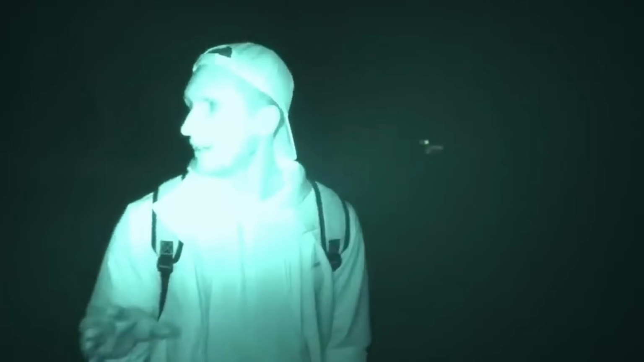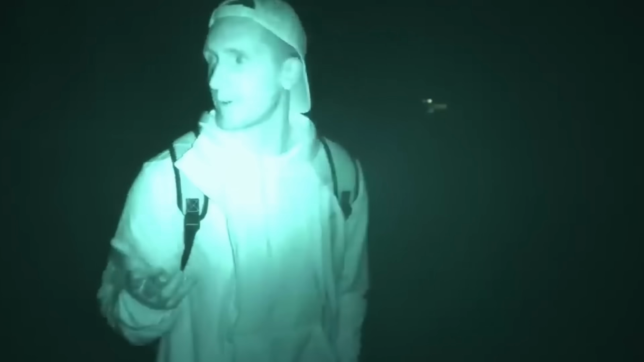So we just got out here and we're already hearing stuff. We got Tater with us, Tate Fulver. What's up? It's a very cold and slightly windy night, and it's a good sign to get out here first thing, and it's kind of calm and we hear a sound.